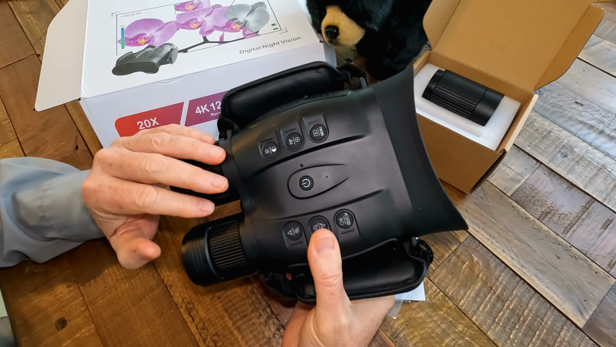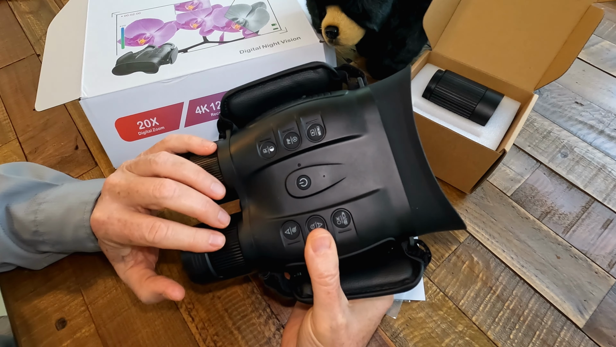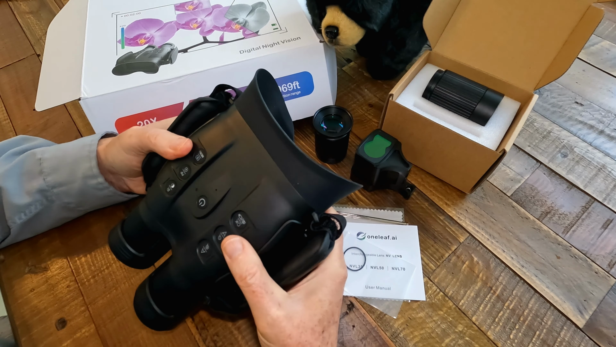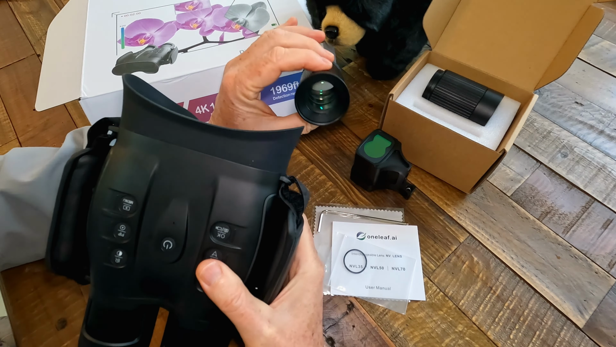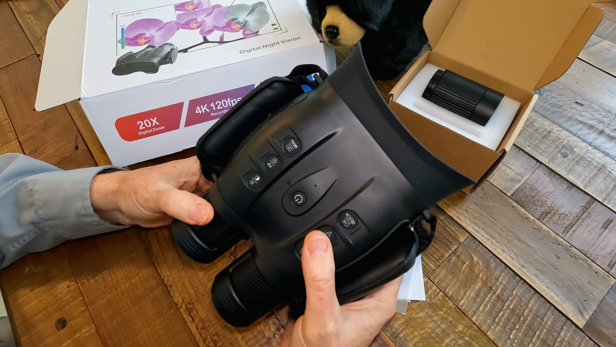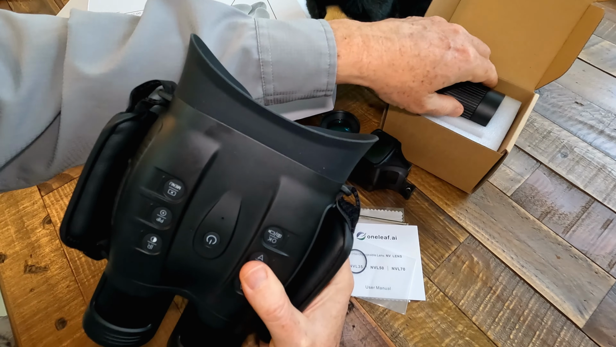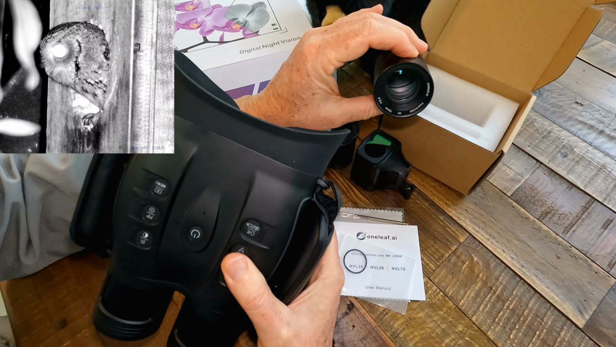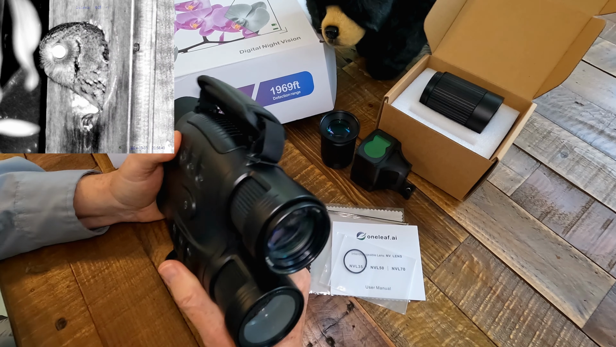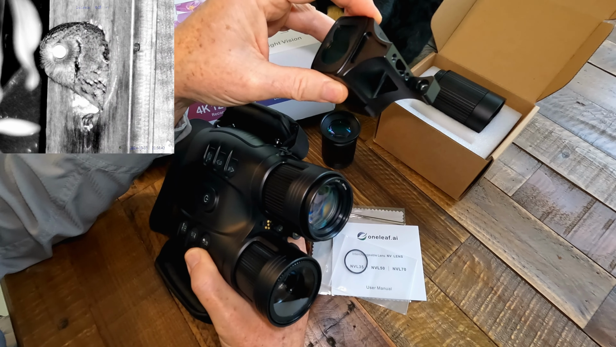But the unique thing about these, of course, is they're not toys. They're a high quality build and very powerful, and they use interchangeable lenses. So I've tested it with the 35mm lens that came with it, and then the 50mm lens that they provided. And now today we've got the new telephoto 70mm lens that we're going to test out. So these are very high quality night vision binoculars. It also comes with a removable laser rangefinder.